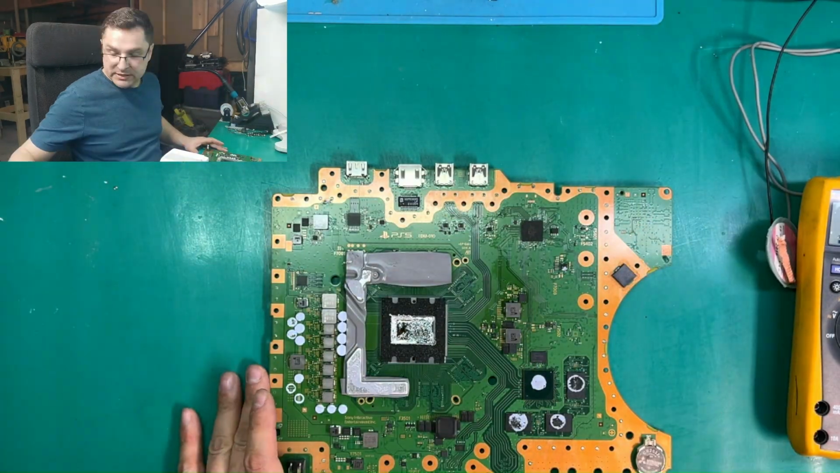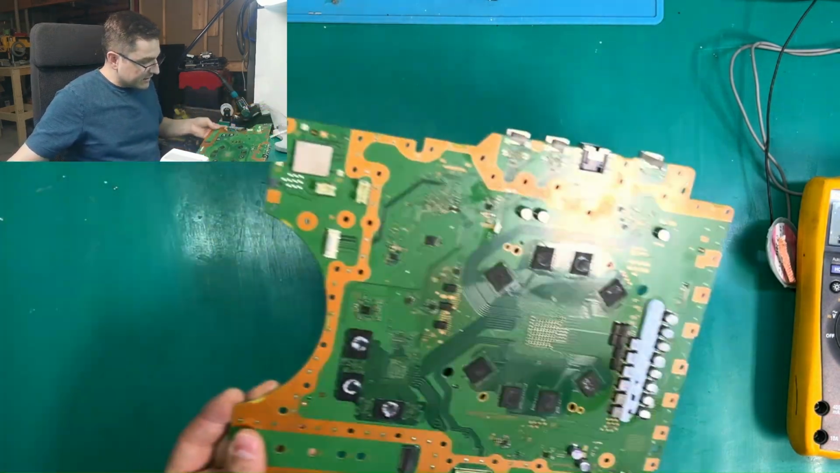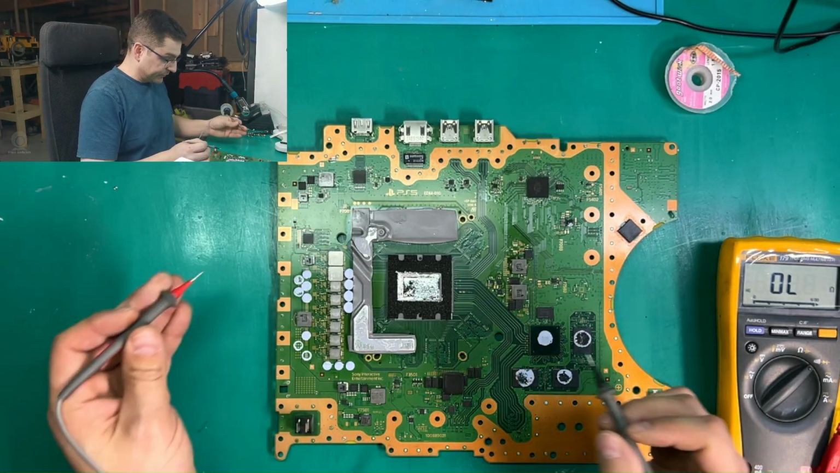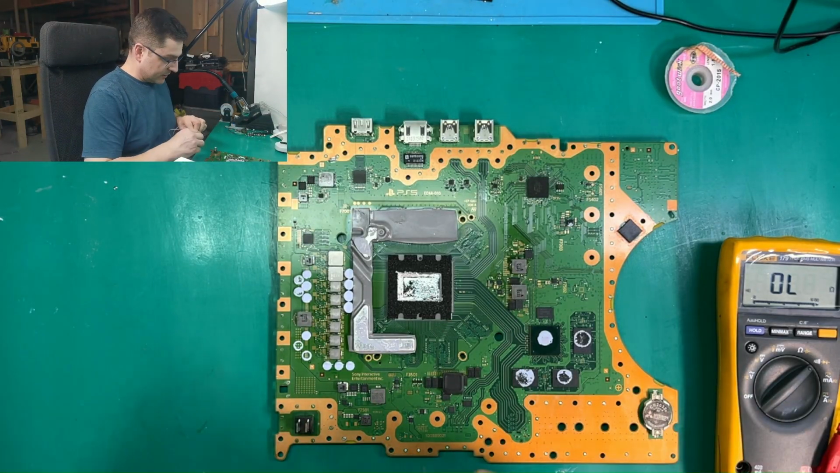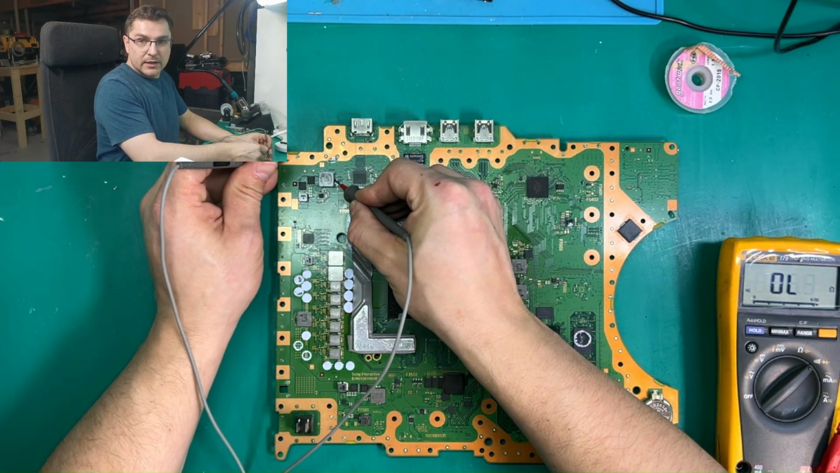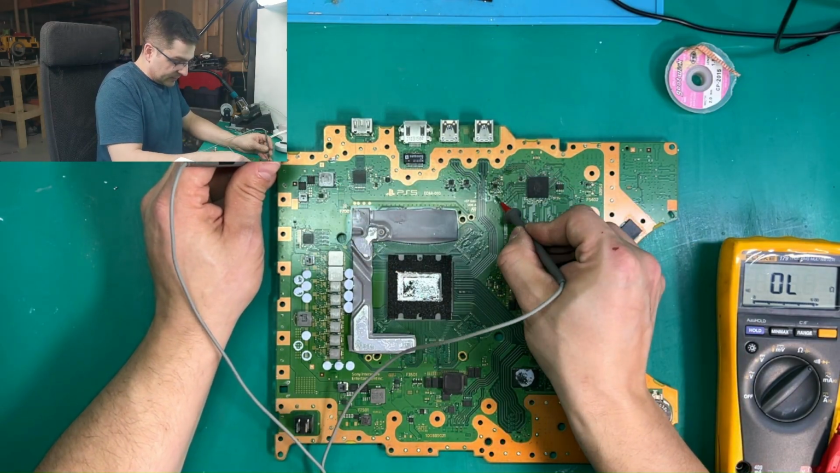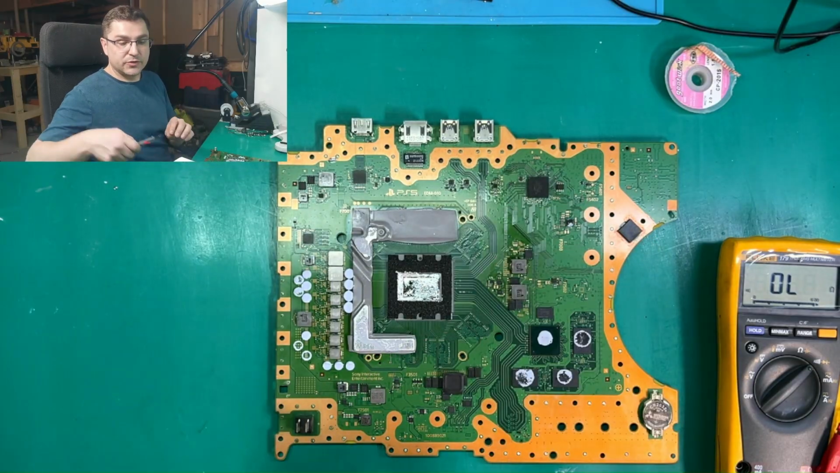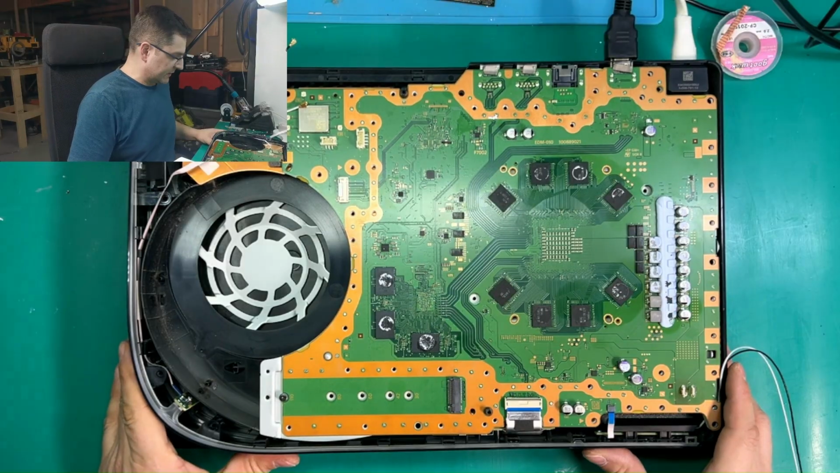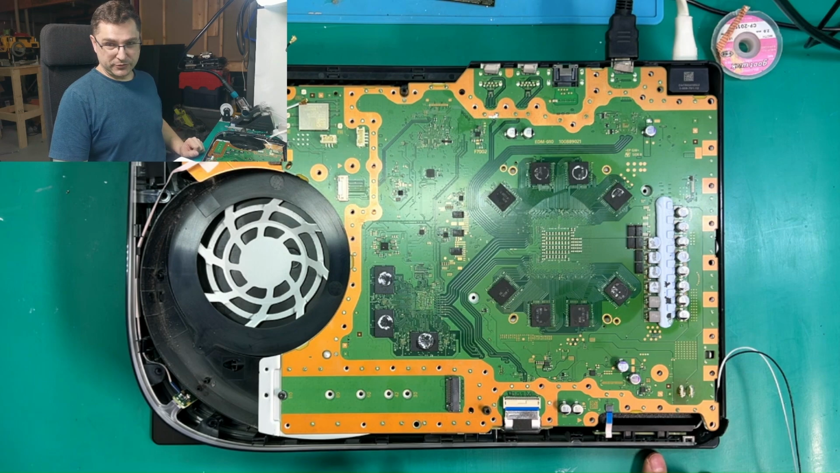So now let's find a fuse and resolder that F7002 fuse. After attaching the fuse, let's remeasure our resistance on the coil. We had a short, and we don't have anything. It's an open line now. So let's find out if there's going to be any reaction for power. I have my logic board inside the housing. Let's find out if this will have any reaction for power now.